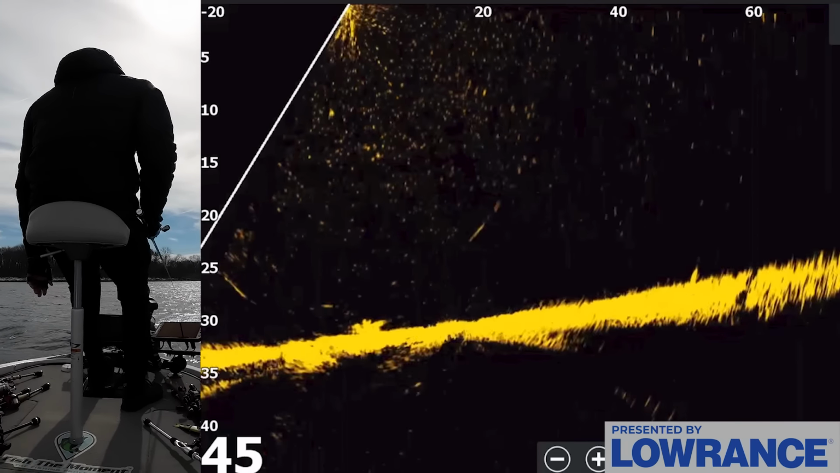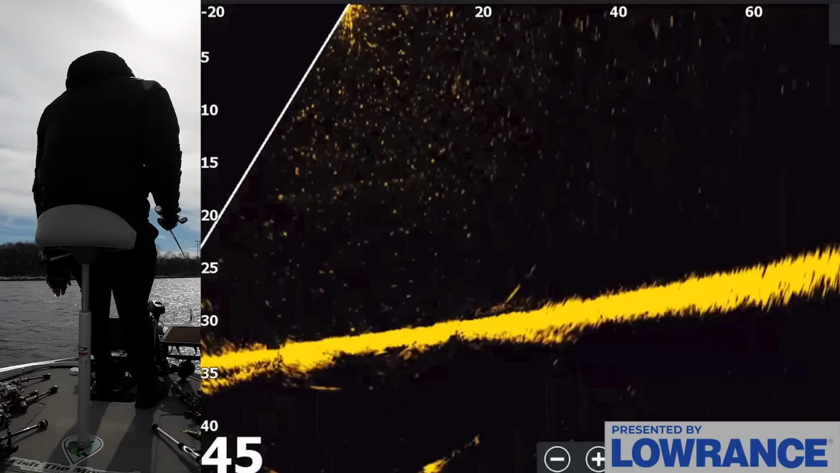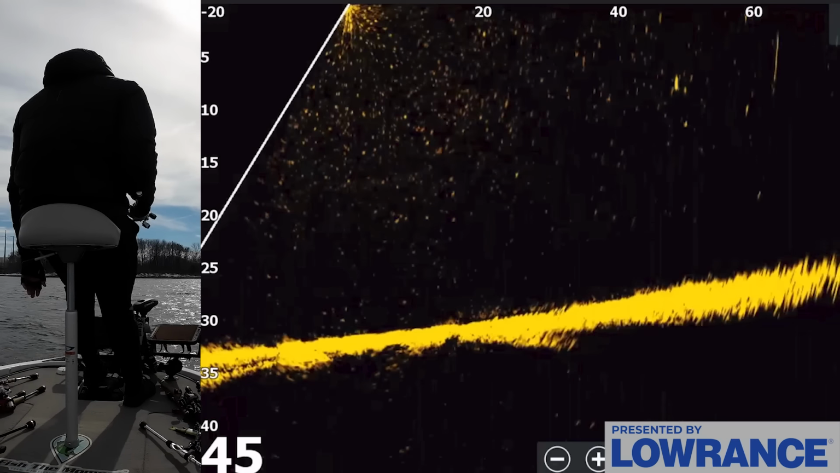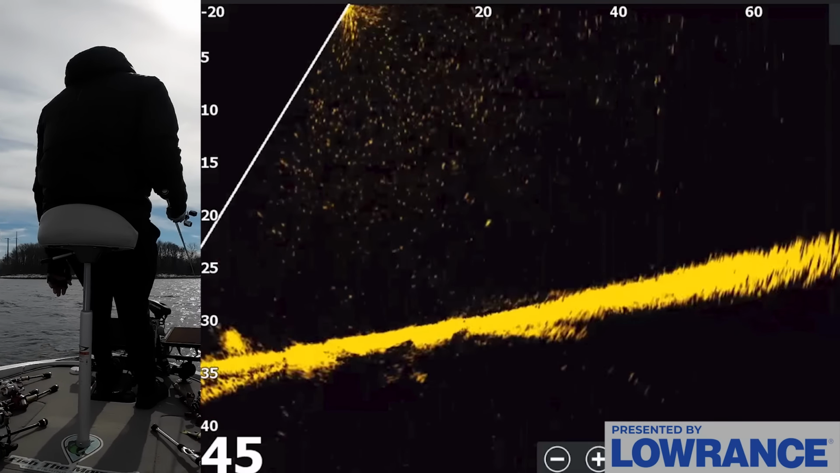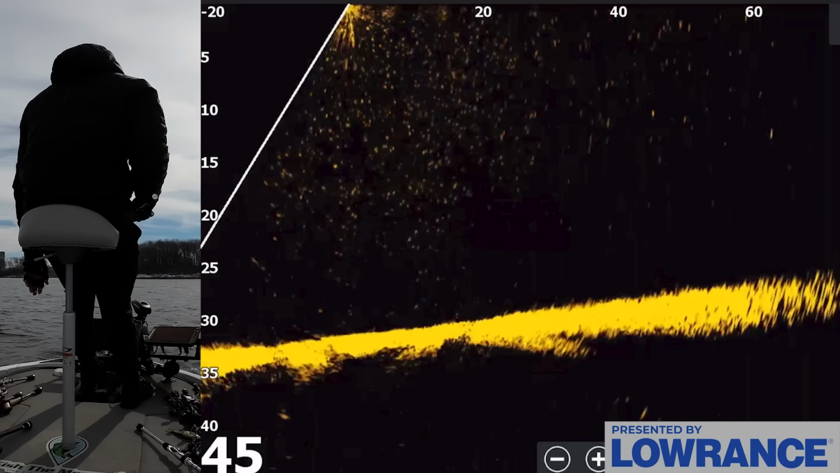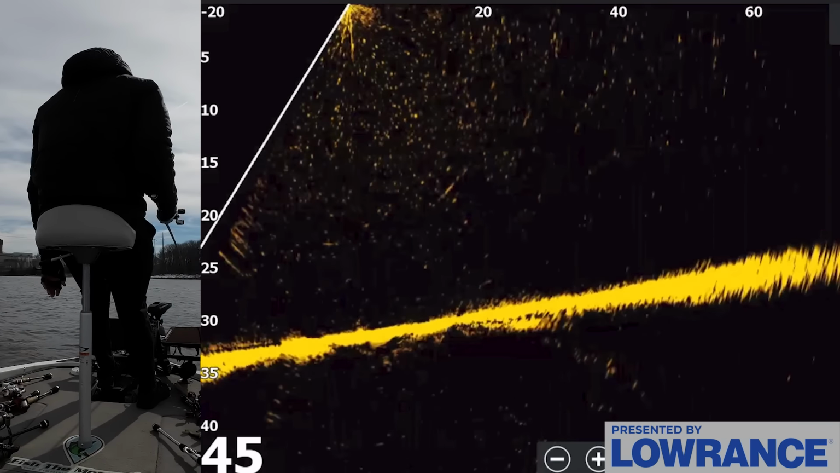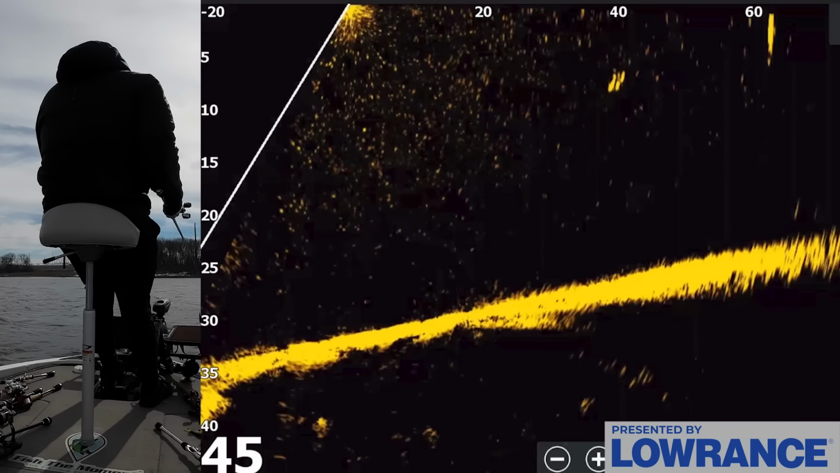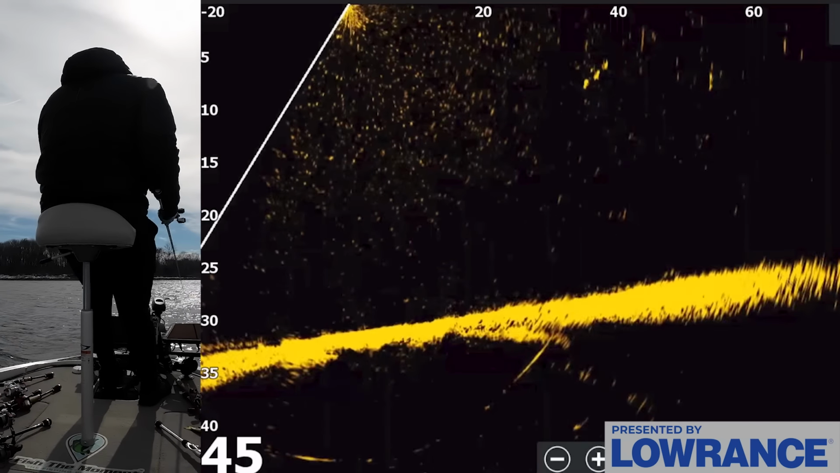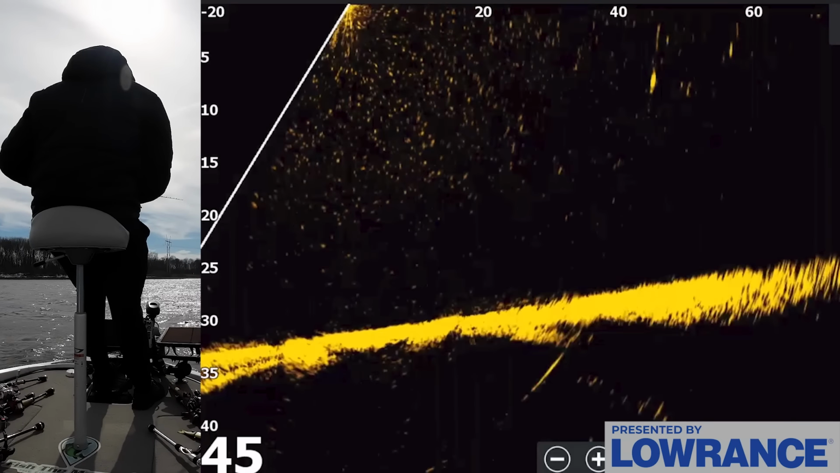So I think there's a good shot we're going to be able to catch some more fish doing this, but we got to get the right fish. Some fish down in there on the bottom. I'm not going to worry about those fish on the bottom too much right now because that last fish was kind of in the middle of the water column. We got to find the area that has enough fish in it, enough good ones. Looks like there's some fish really high in the water column right there. I don't know what they're doing.